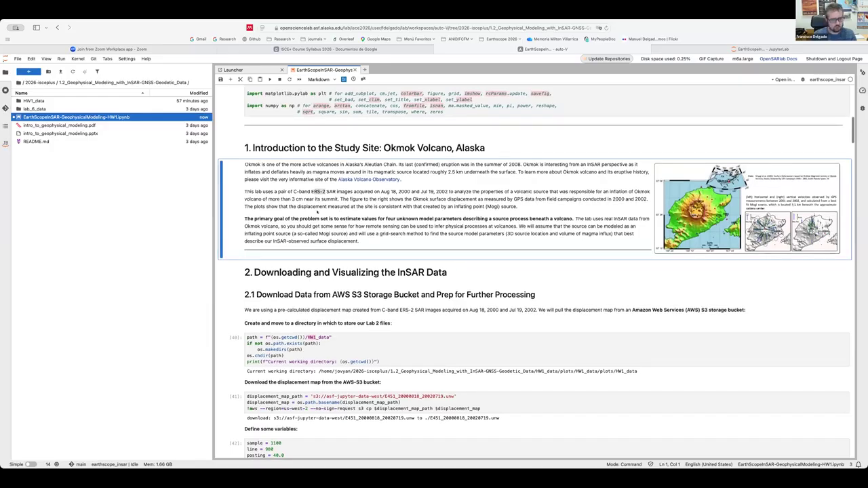So the goal of this particular notebook is to estimate the values for the 4 unknown model parameters that describe a pressure source. And these 4 unknown model parameters, as Garrett said, are the source location, X, Y, and Z, the horizontal location and the depth of the source model, and the source volume change.